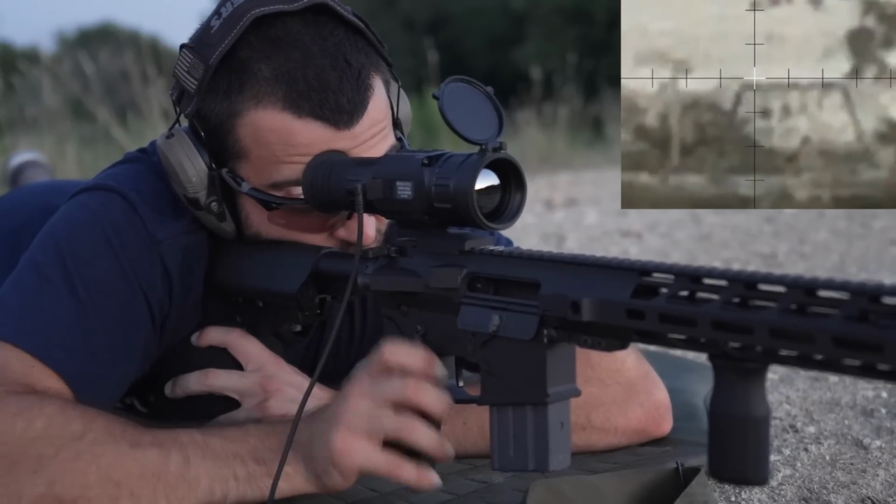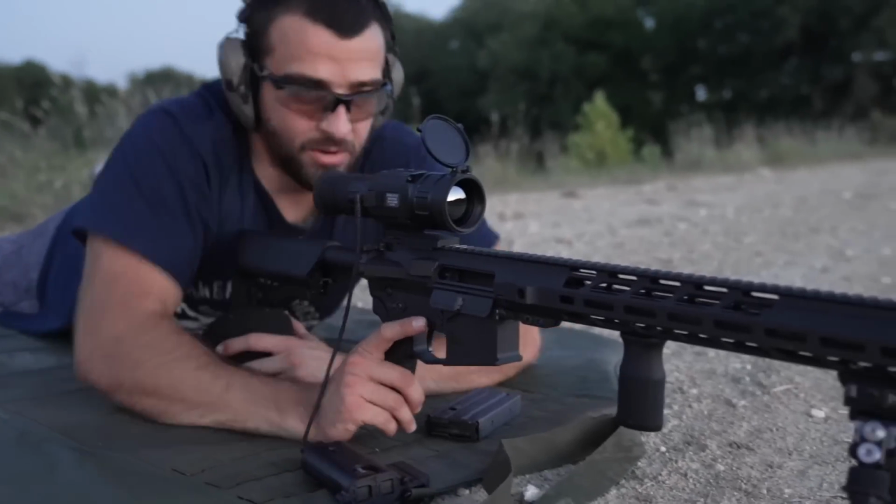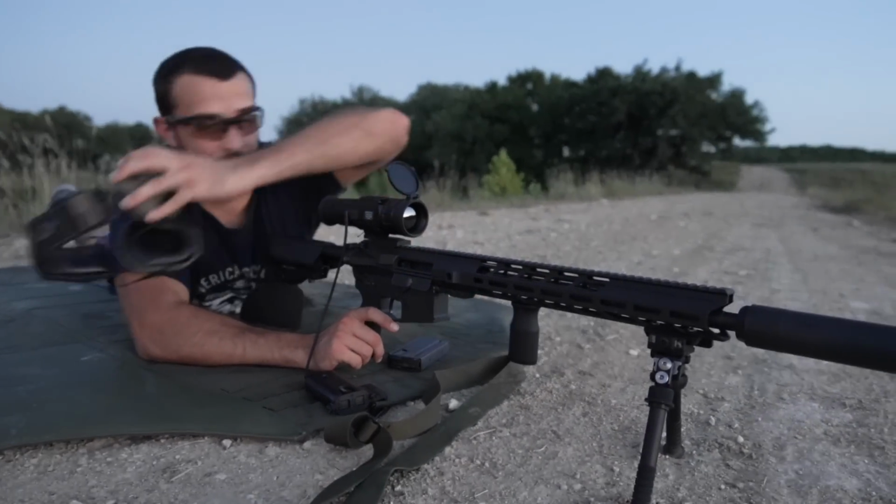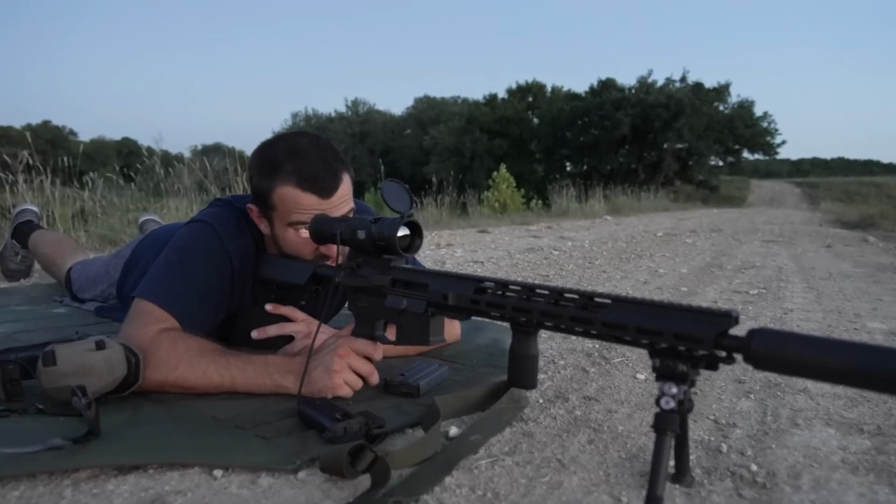Ah, damn. Well, I wish I had a little bit more ammo to play with, but with the very rough zero, I didn't zero this thing in on cardboard or paper or nothing like that. It was just on a steel target at 100 yards. I'm like, all right, we're good to go. So just for a quick backup to 315, losing all light.